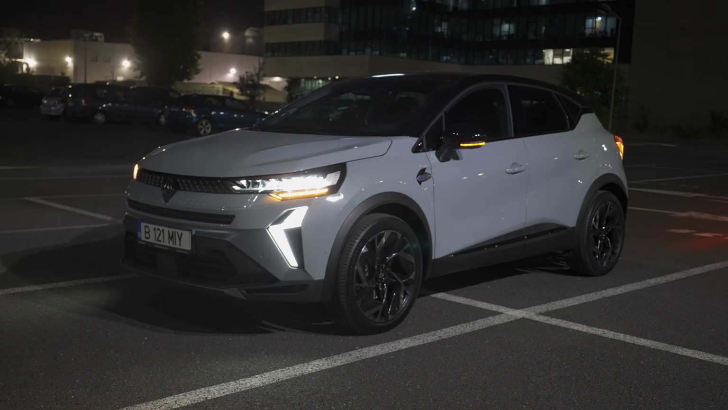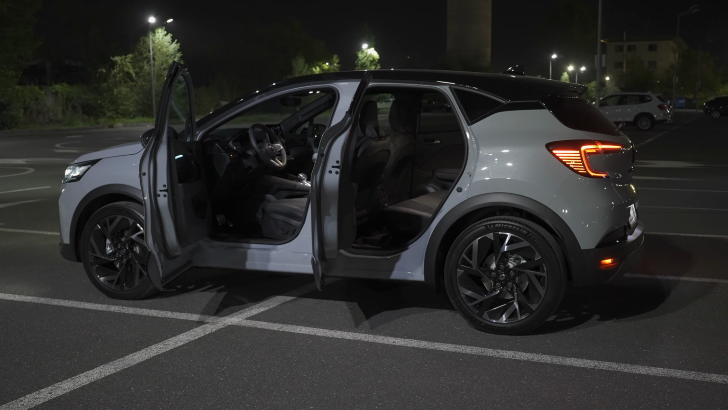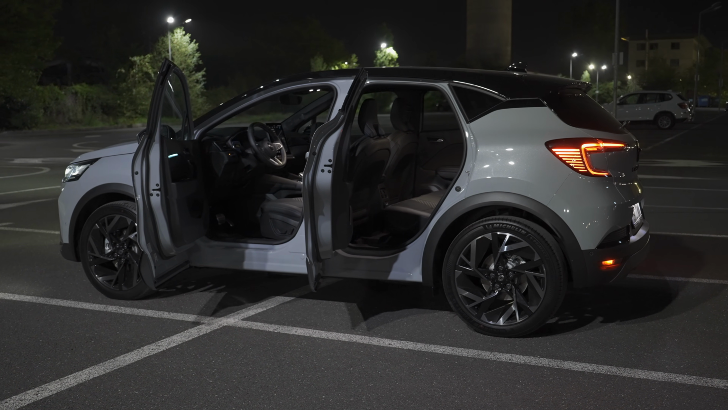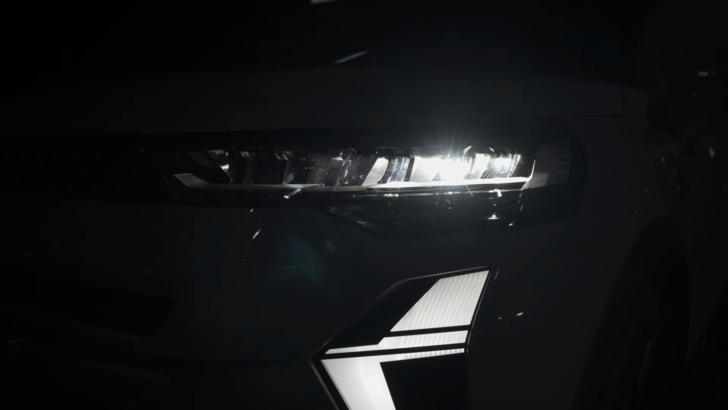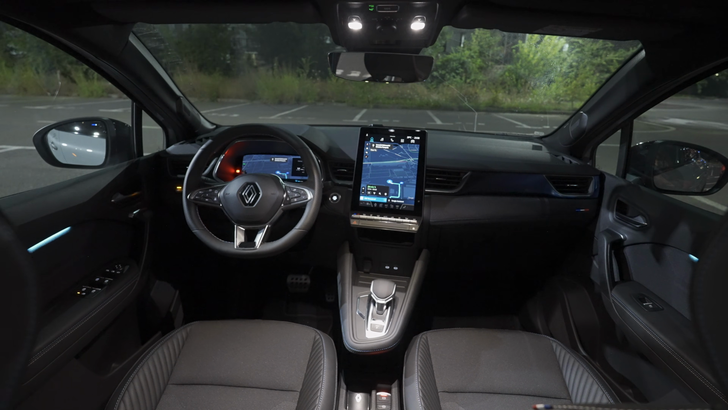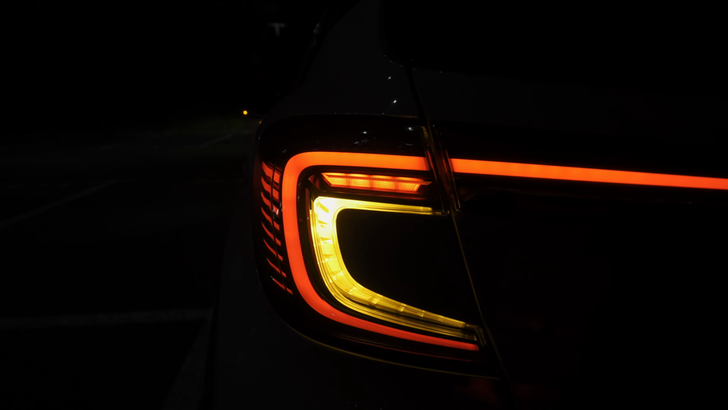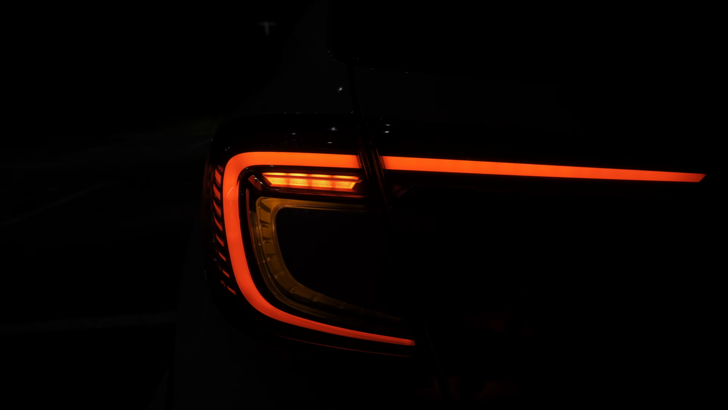Tonight we have the brand new Renault Captur 2024. This is the brand new E-Tech full hybrid Esprit Alpine, and tonight we will drive it and we will see the ambient. I will show you the low beam, the high beam. We will talk about driving ambient. You will see also the ambient light inside the car.